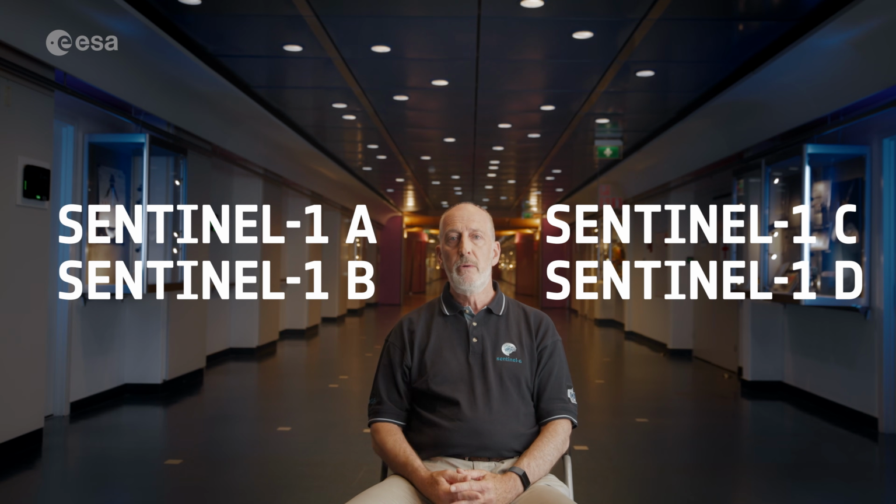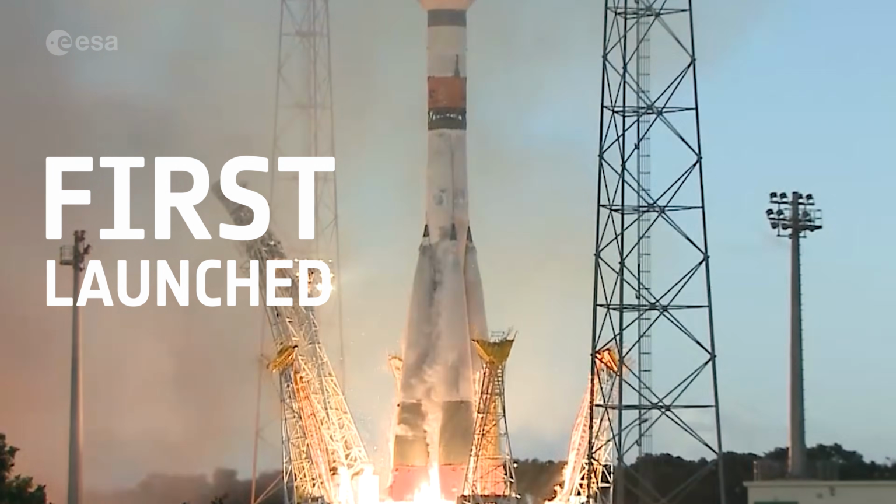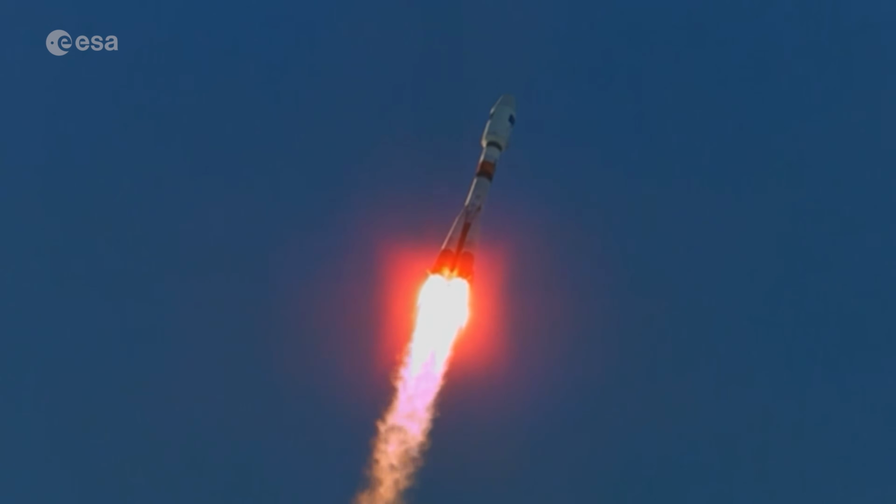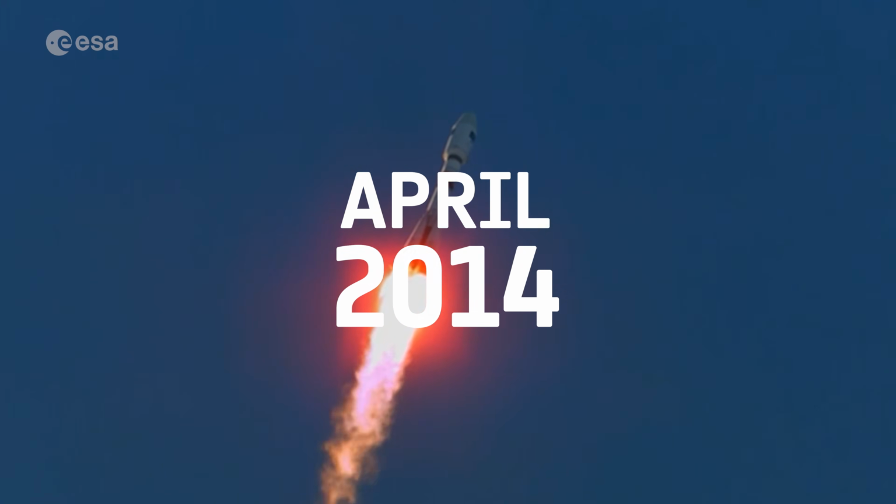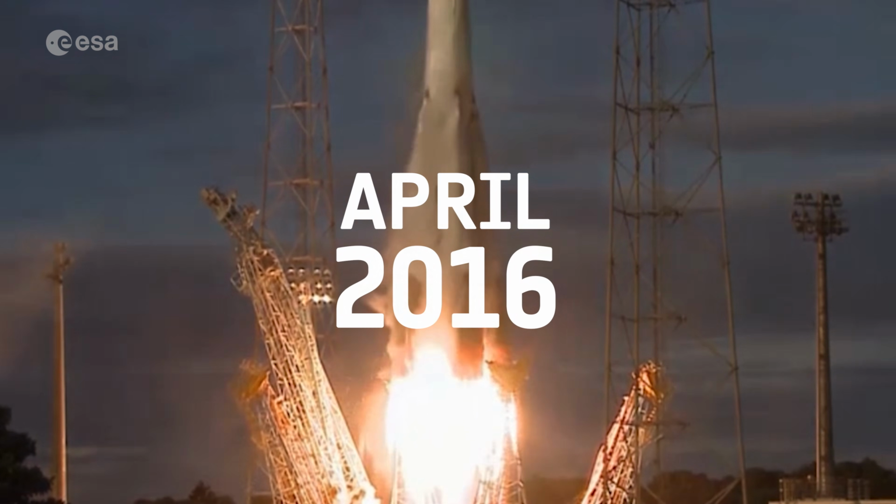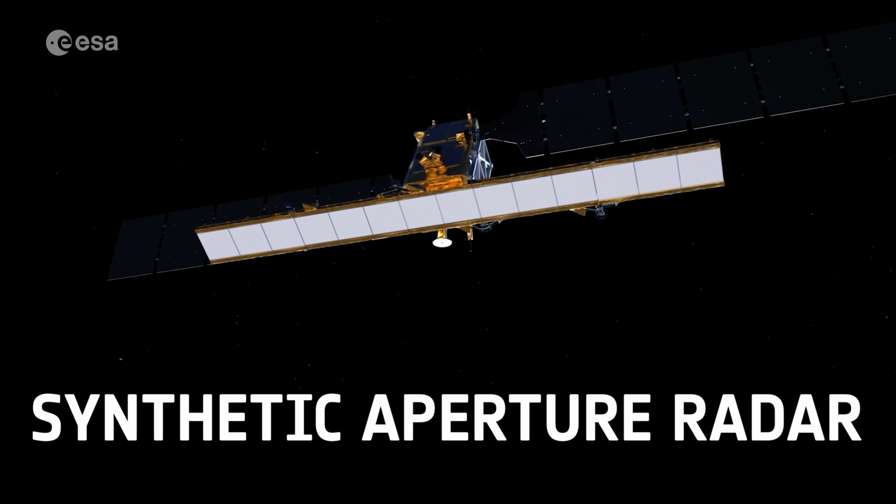Sentinels 1A and 1B and C and D now were designed as a series. Sentinel-1A was the first launched satellite in the family of the Copernicus fleet in April 2014, and it was followed only 2 years after by Sentinel-1B in April 2016. It's a unique satellite because it's an all-weather imaging satellite and it employs a radar. What we call a synthetic aperture radar.